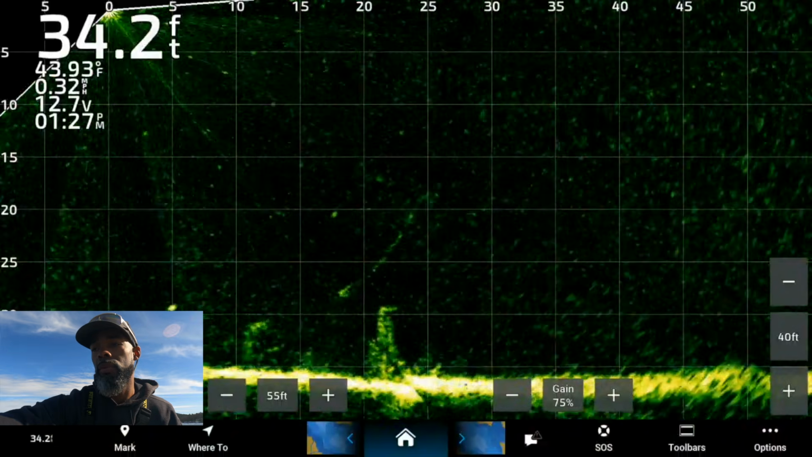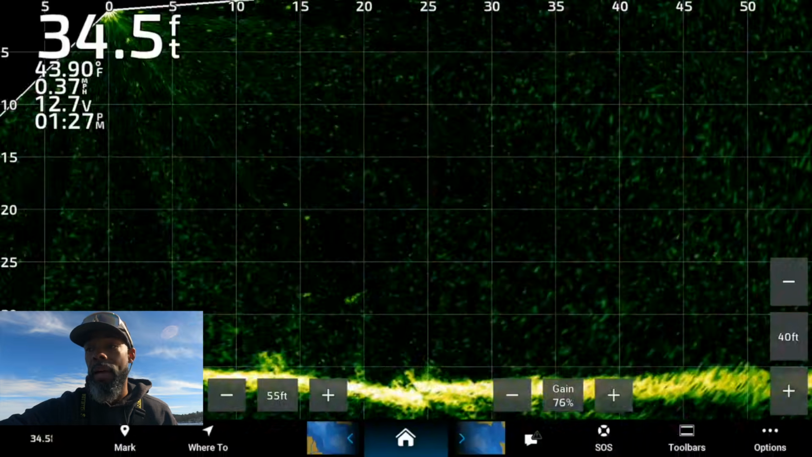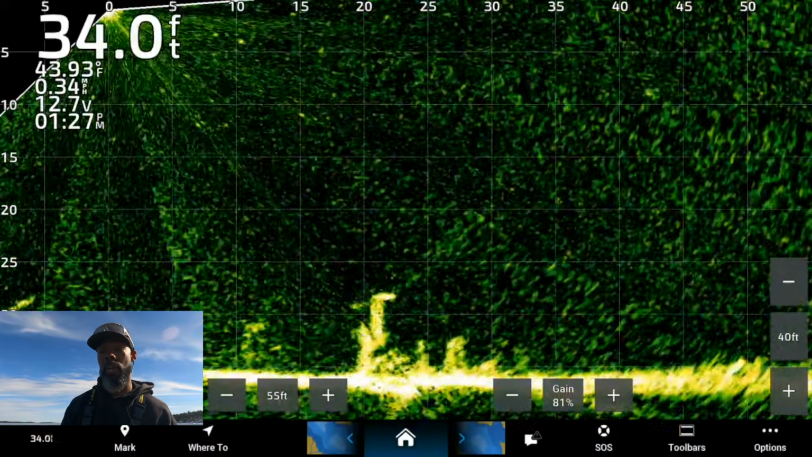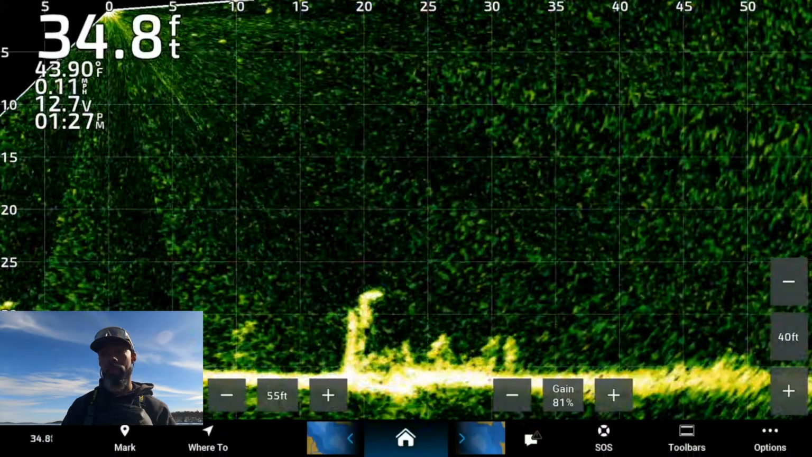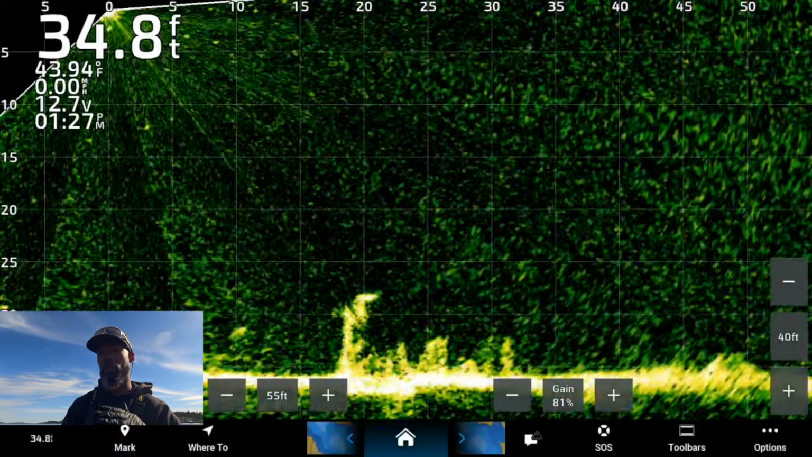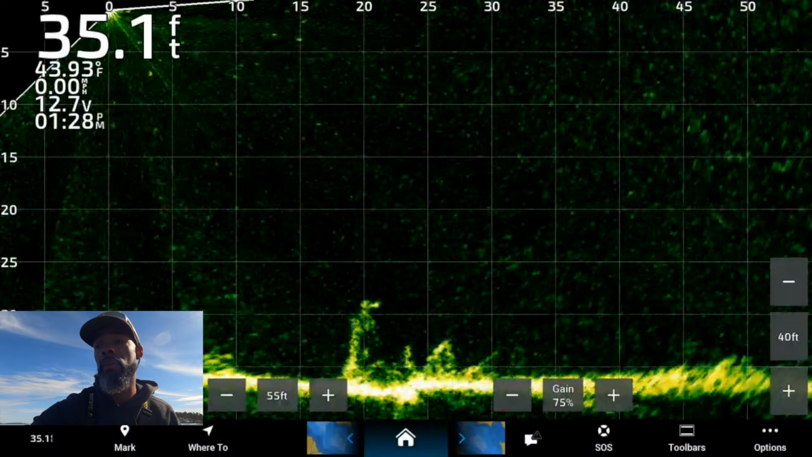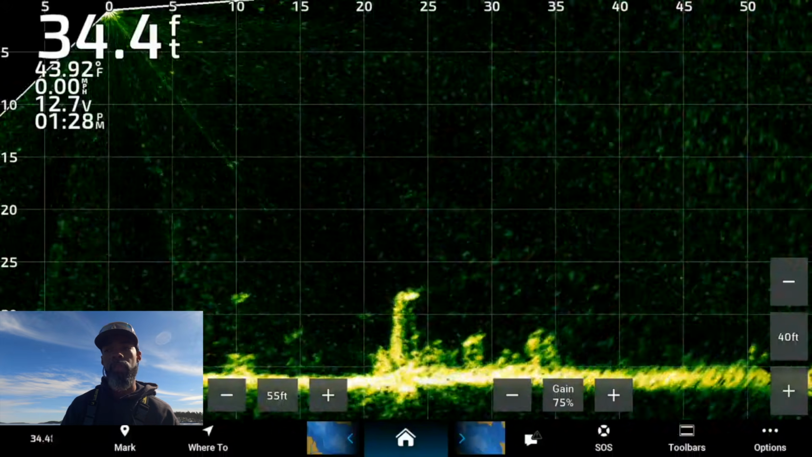Now, as far as gain goes, you can see my gain is set a lot higher than a lot of people will tell you to run it. I will actually run gain all the way up to 80, 81 sometimes. I will run it super hot, especially in the summertime. When I've got a thermocline set up, I'll run my gain super high. It allows me to pick up on fish as they drop down into the thermocline. It helps me identify them a lot quicker. That's a really grainy image and it's blown out, so I don't need that much right now. 75 gives me a clearer picture of what I'm looking at, and I can still pick up fish pretty good.